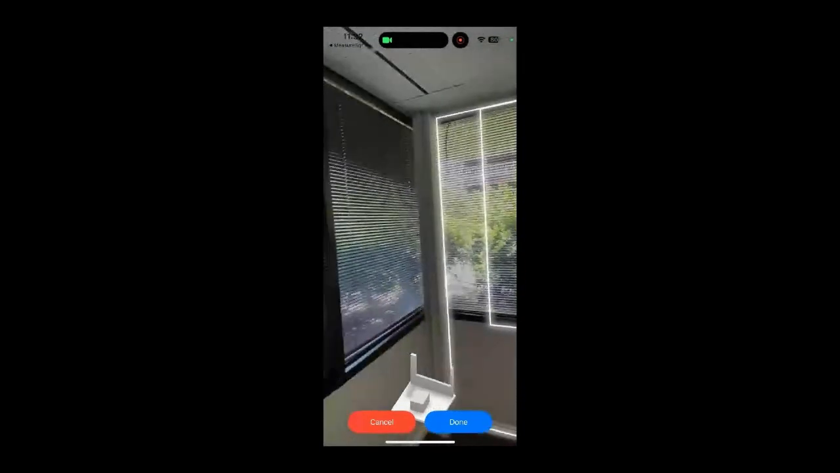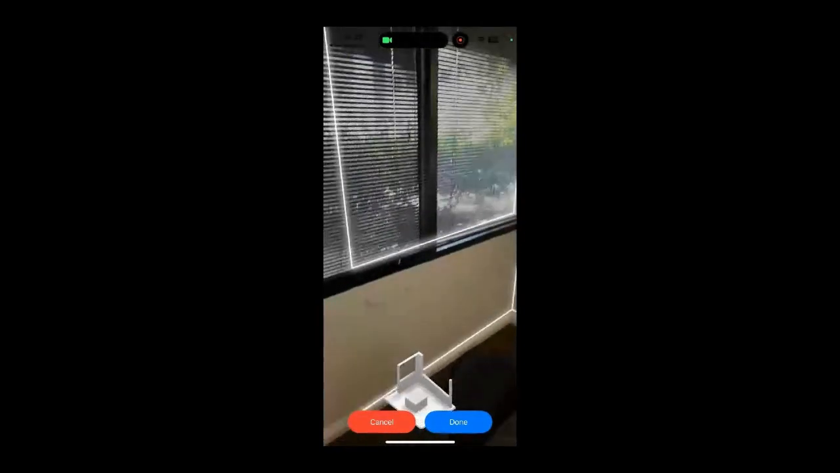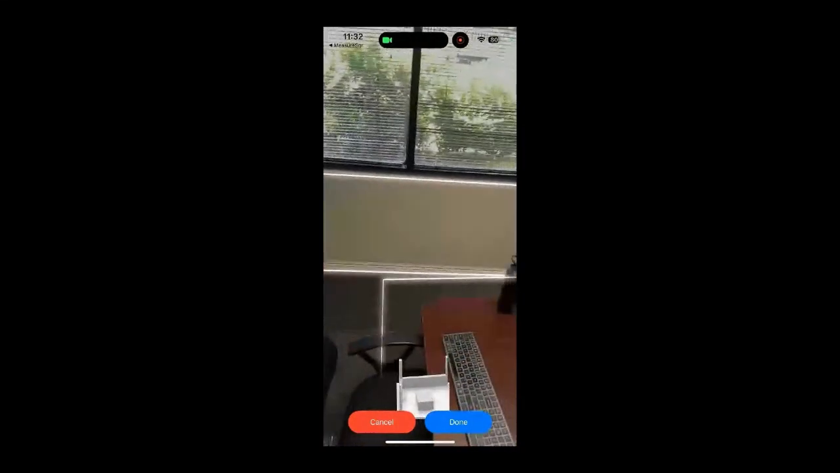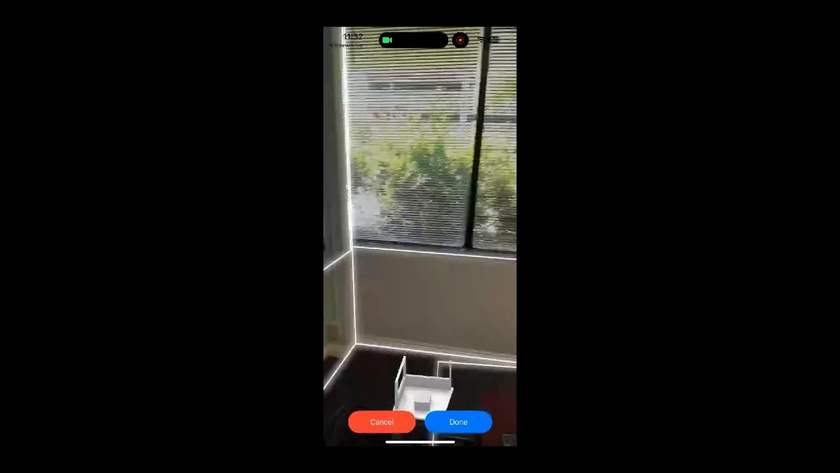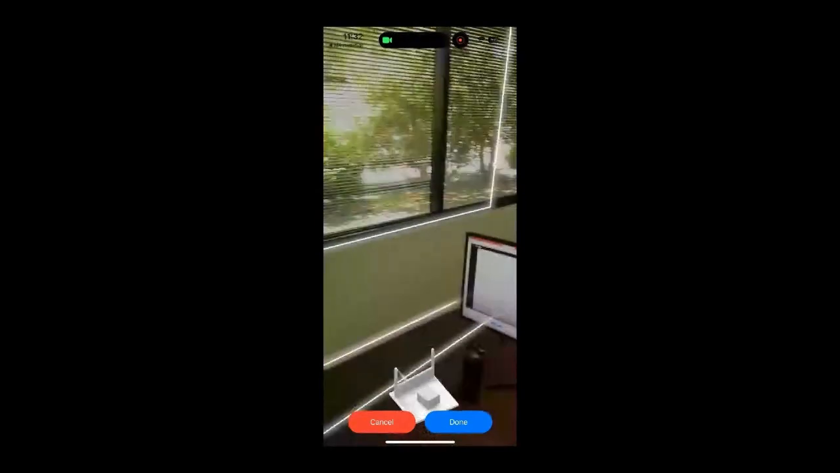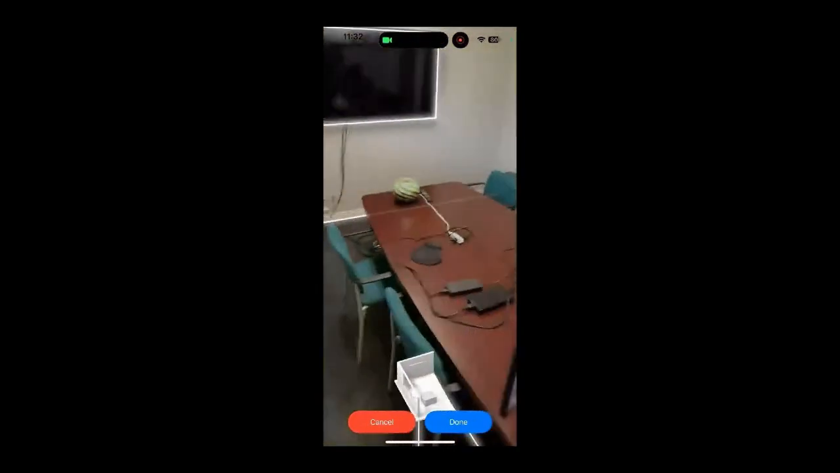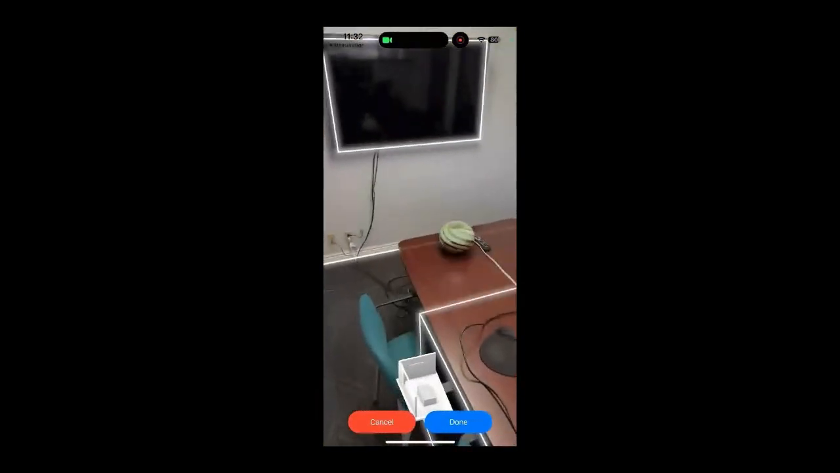So I'm just going to scan our office space that I'm in. It's a pretty basic shape, but it's going to get you a good idea of how it works here. I'm just going to walk around. You'll see the lines start to trace everything out. It's going to start capturing the TV, that we'll ignore technically, though. It starts to catch the desk.